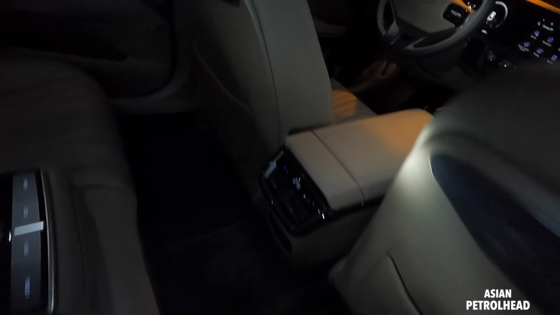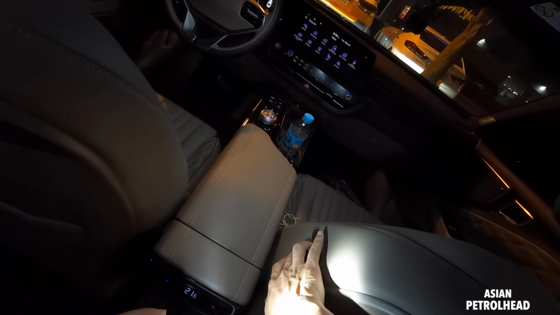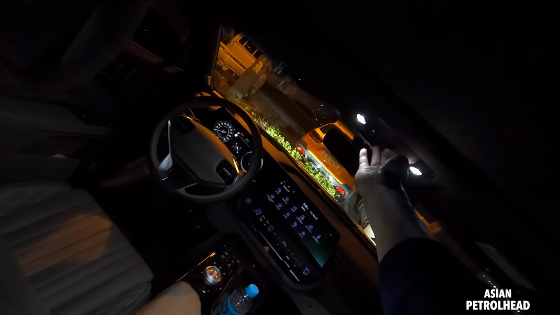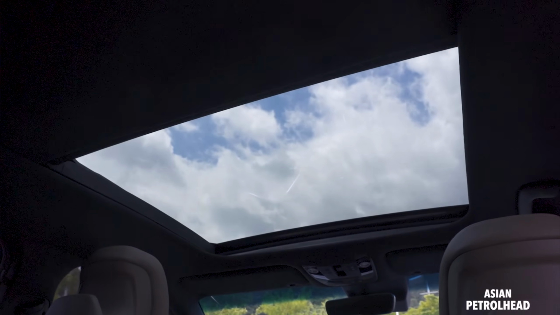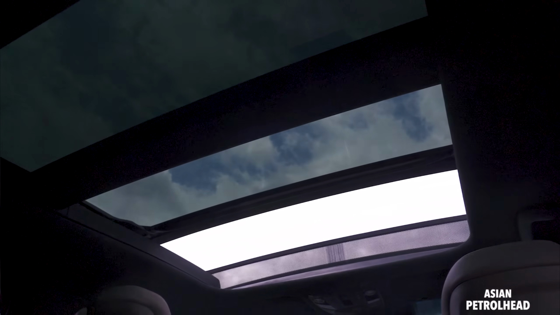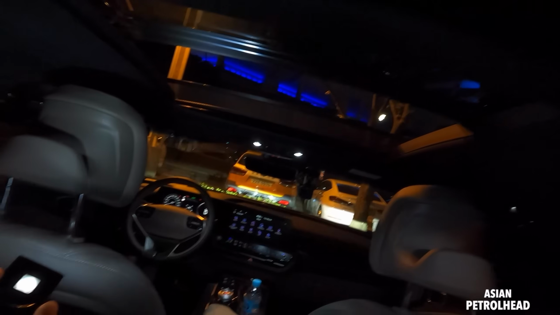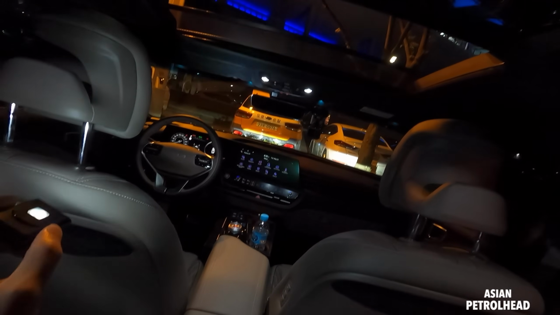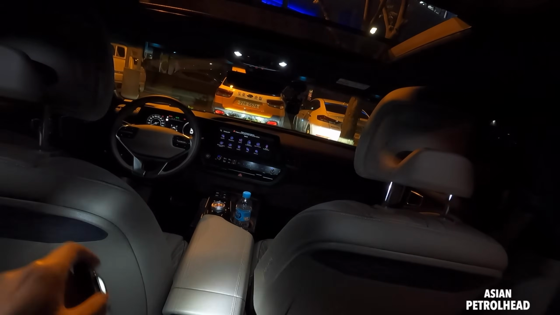We also have a walk-in device right here, and panoramic sunroof on the top, like that. It opens up about that much, so it's pretty nice up here. Okay, we have more things to show you from the first row seat, so let's move up there and show you more.